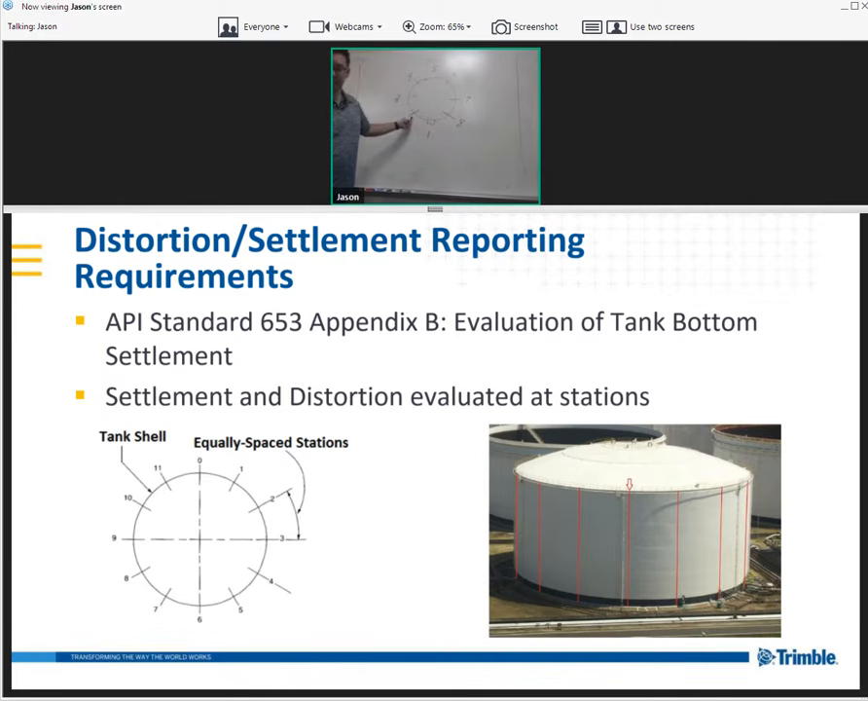Now, the number of these depends on which standard you're following and the diameter of the tank. If it's a larger diameter tank, then they're going to require more of these inspection stations. Also, different customers, tank owner operators, when I say customers, may want a more thorough inspection of their tank. So they may want more of these inspection stations, even though the standard might not require that. In fact, I've had people want almost an infinite amount of inspection stations around the tank. Now, as you see in the PowerPoint slide, these are generally evenly spaced.